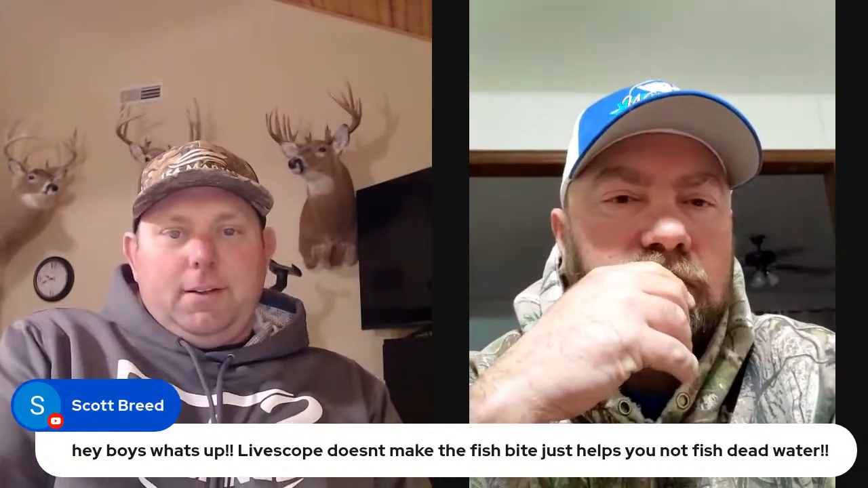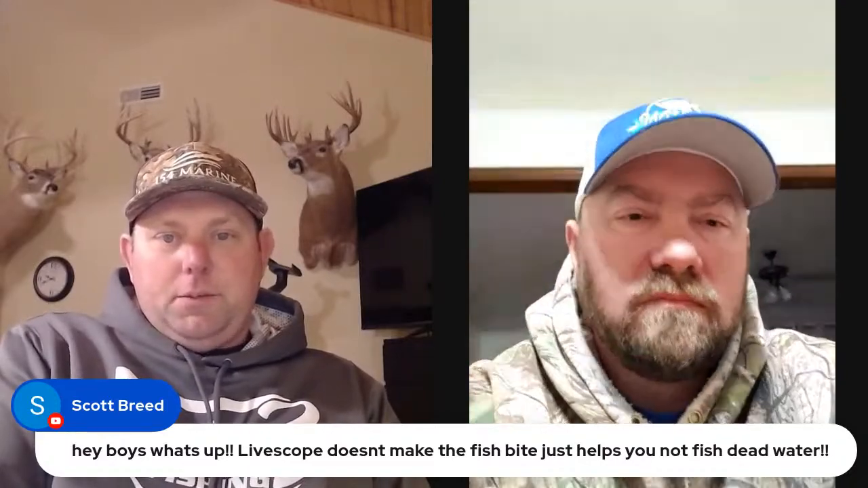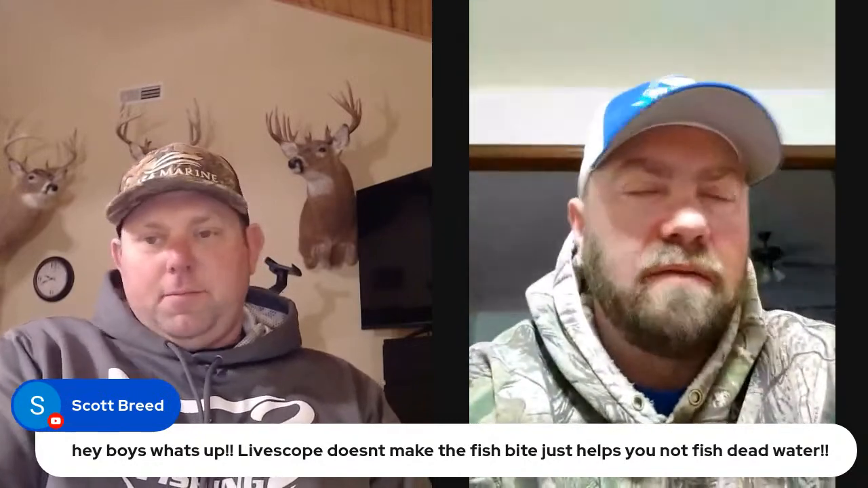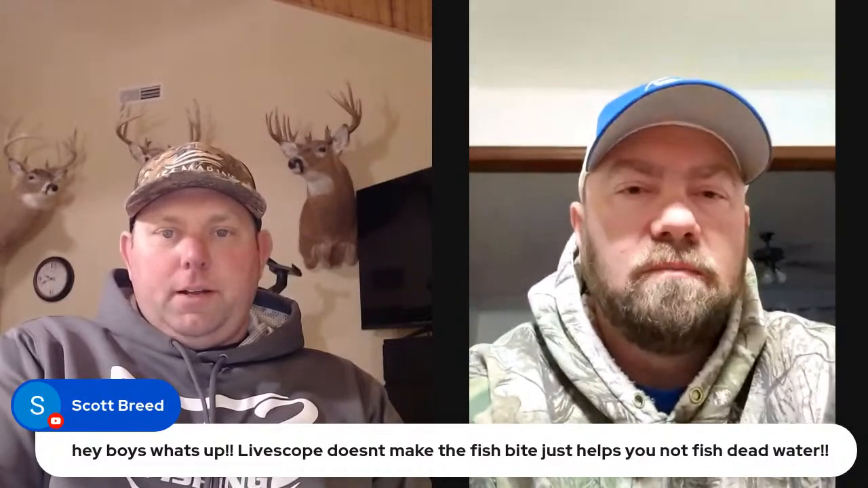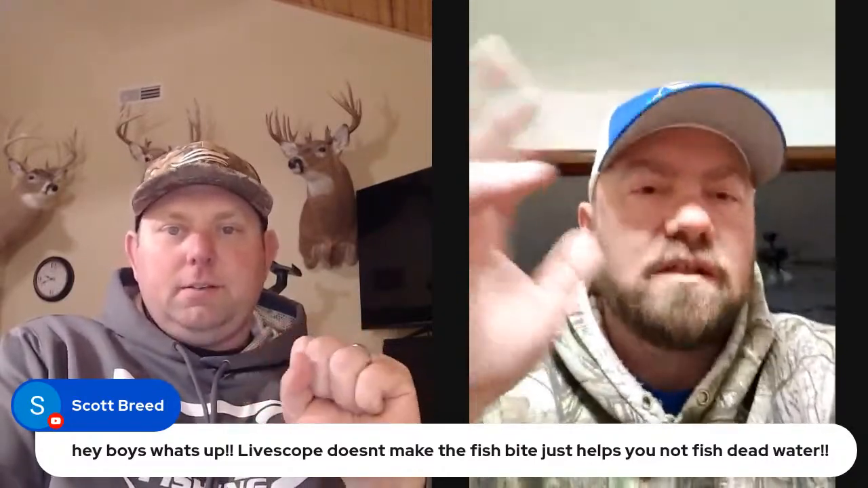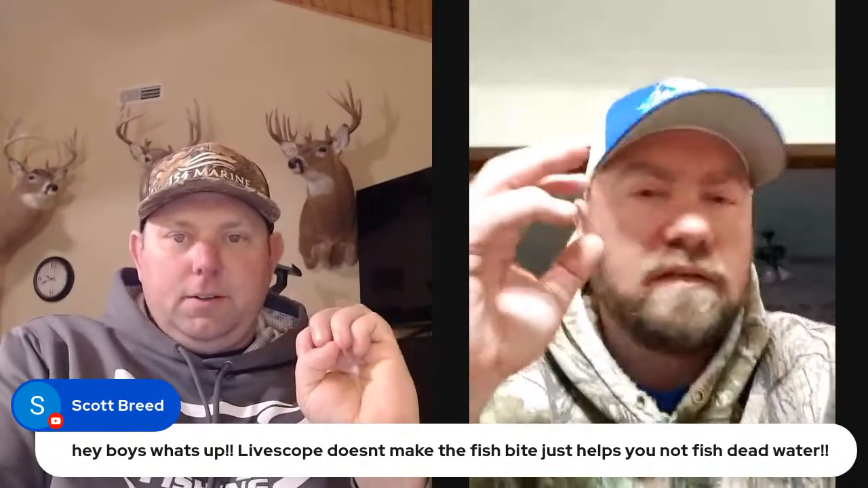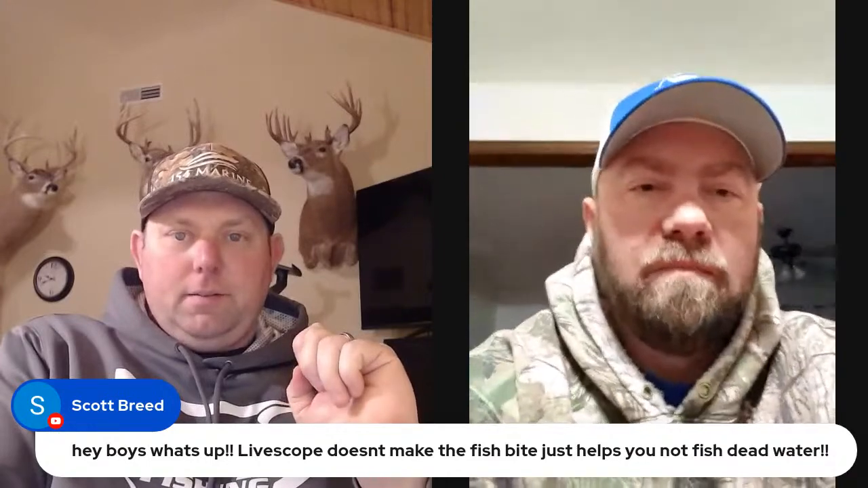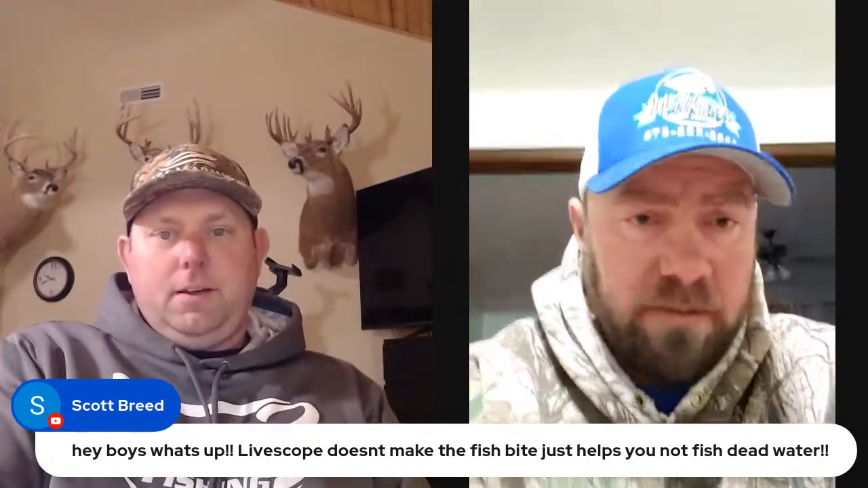So live scope doesn't make the fish bite. It just helps you not fish dead water. Absolutely. That's the biggest key right there, knowing that you're not fishing dead water. It's just like side imaging, showing you where the fish are at. It's up to you to get them to bite. And you know what? There's times that there ain't nothing you can do to make them bite. When you're not hungry, you're not hungry. Same way with the fish.